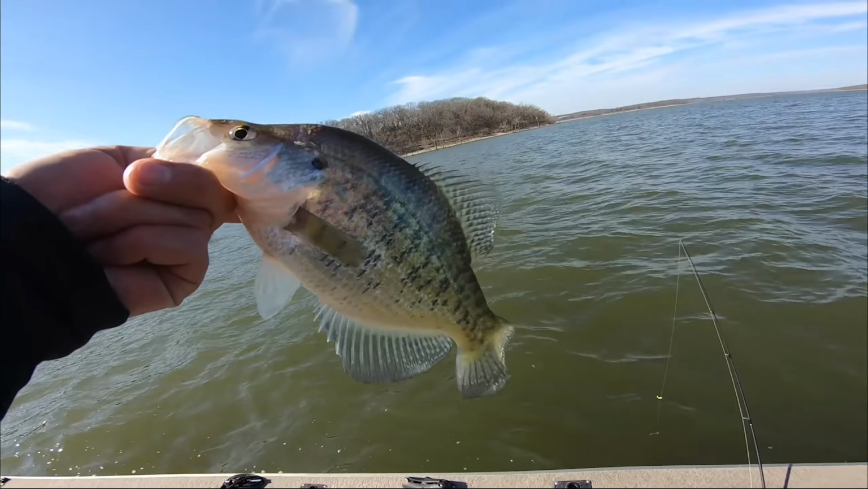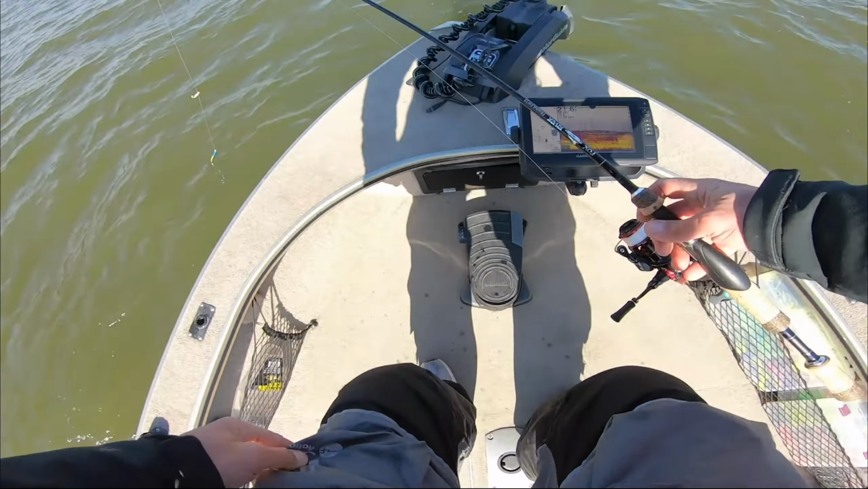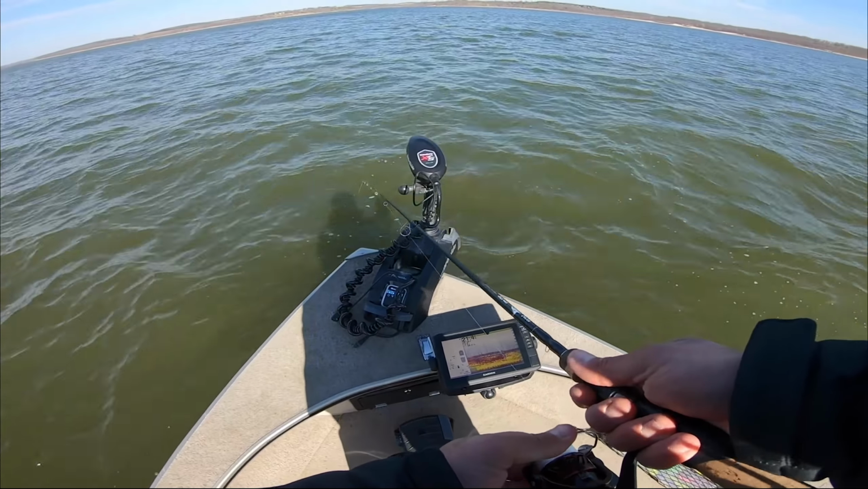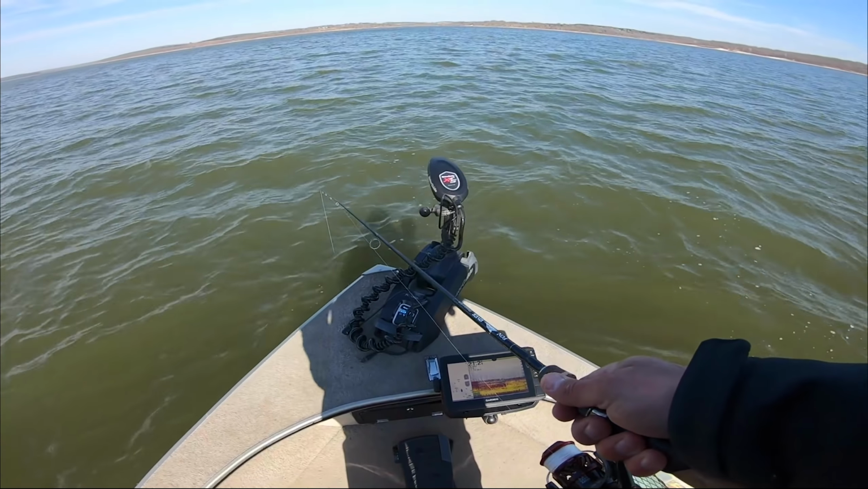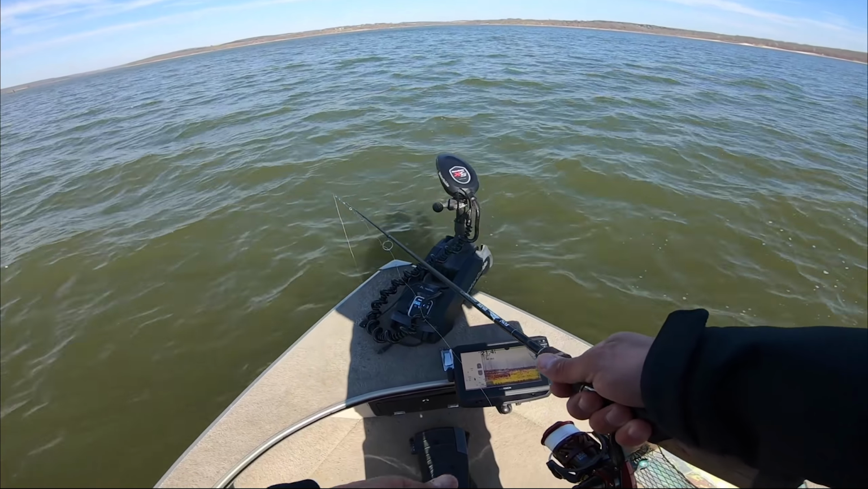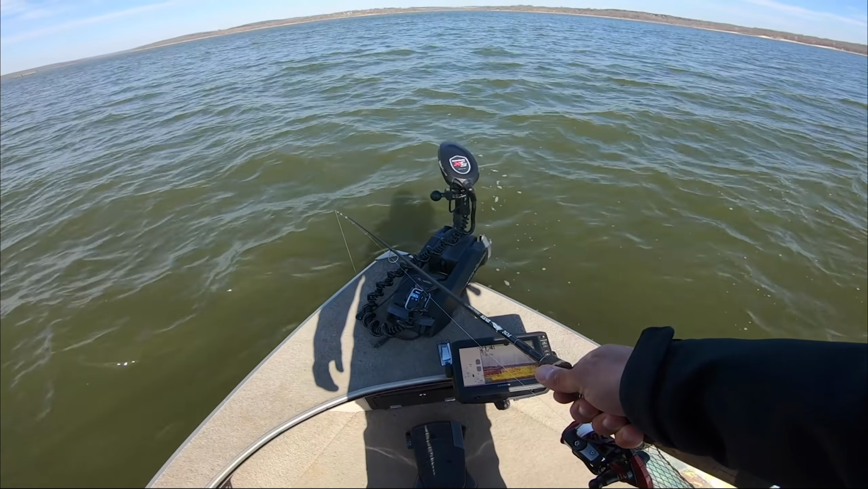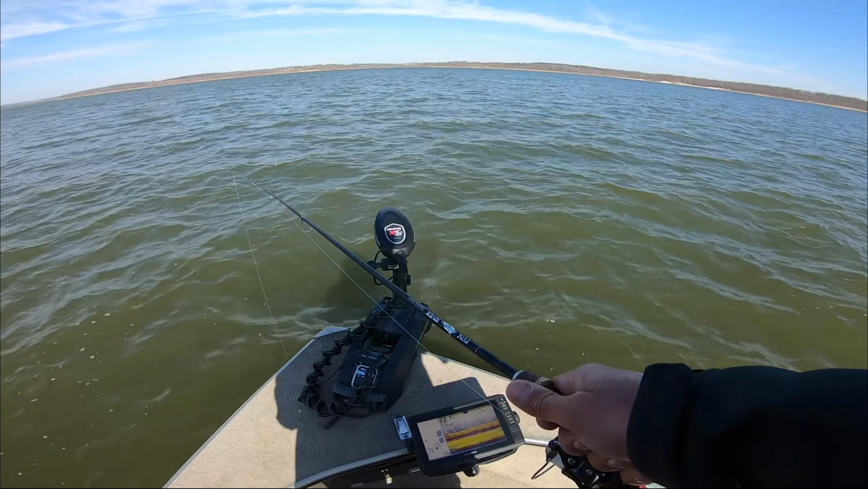So nice 12 and a half, 13 maybe going back. Like I said, not keeping any fish today. I'm just not in the mood to clean any. But yeah, so first one of the day, nice fish. Fun way to catch them too, when you can cat and mouse them up out of the school like that and they actually bite. That guy crushed it.